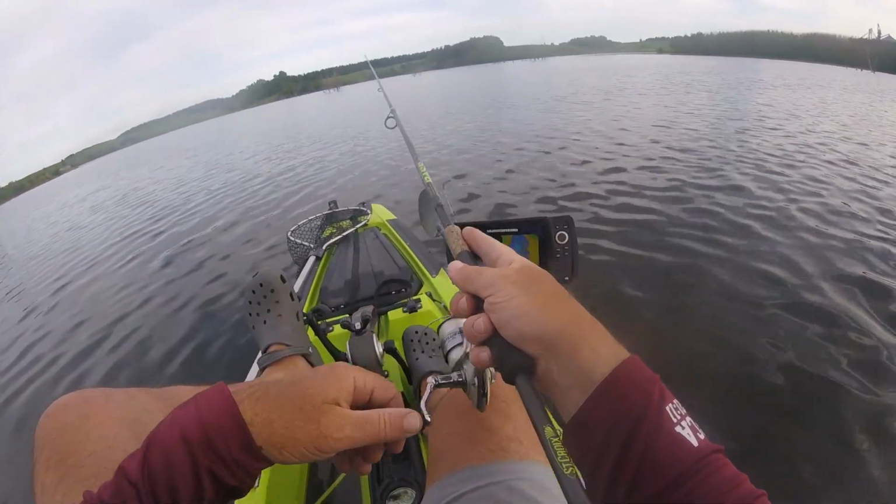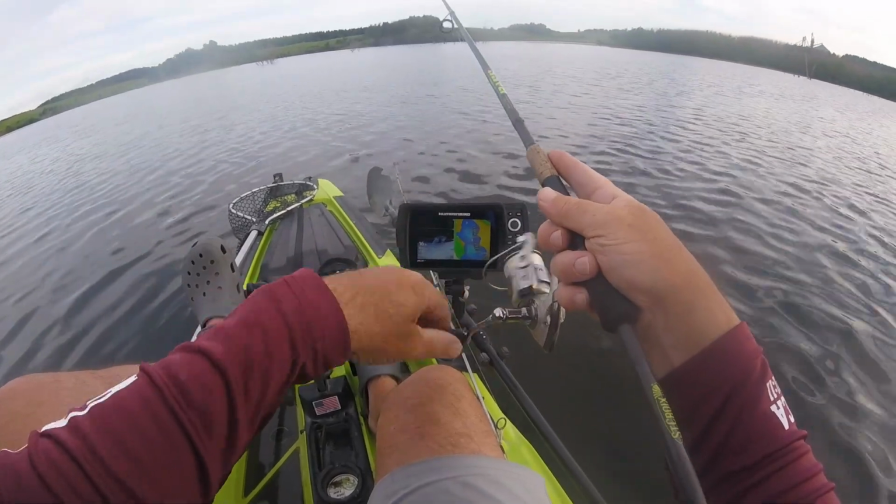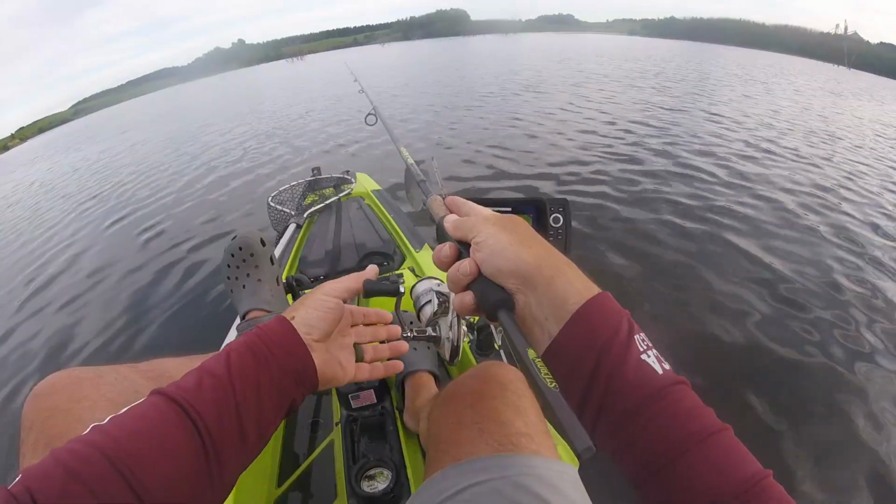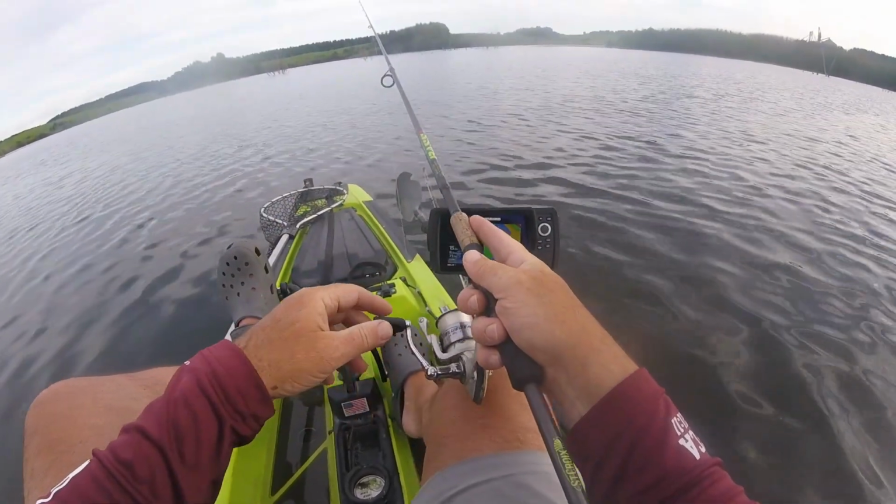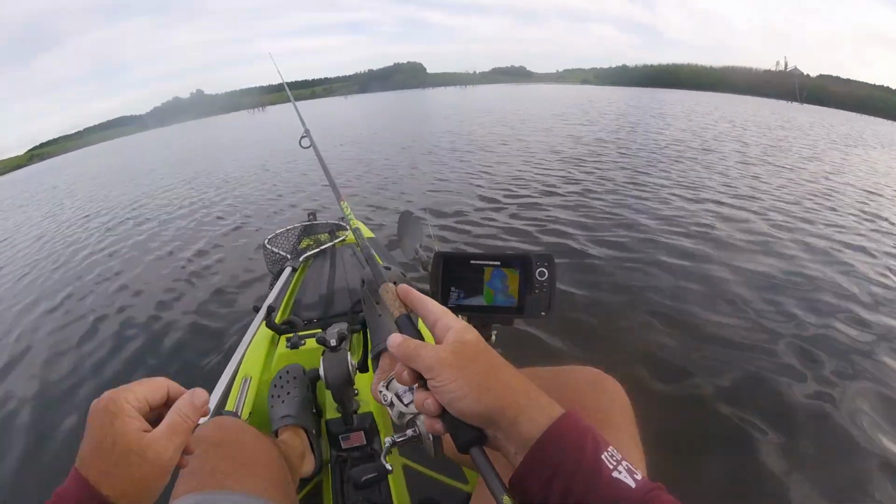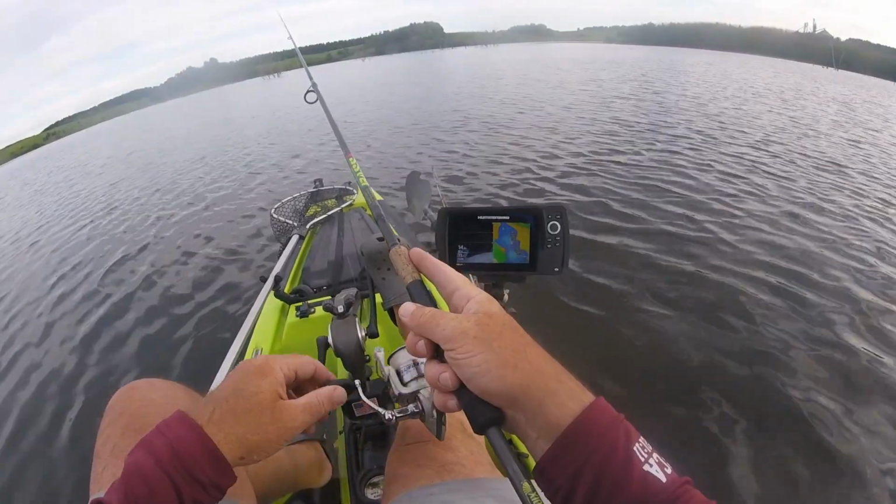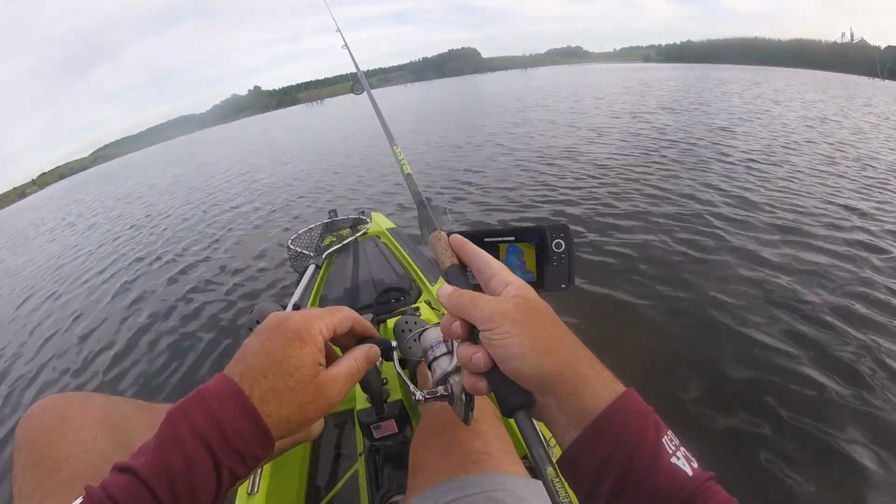But this will be the last pass before I start heading back down the lake. It's pretty much keeping me right on the line, going over the top of that ridge.